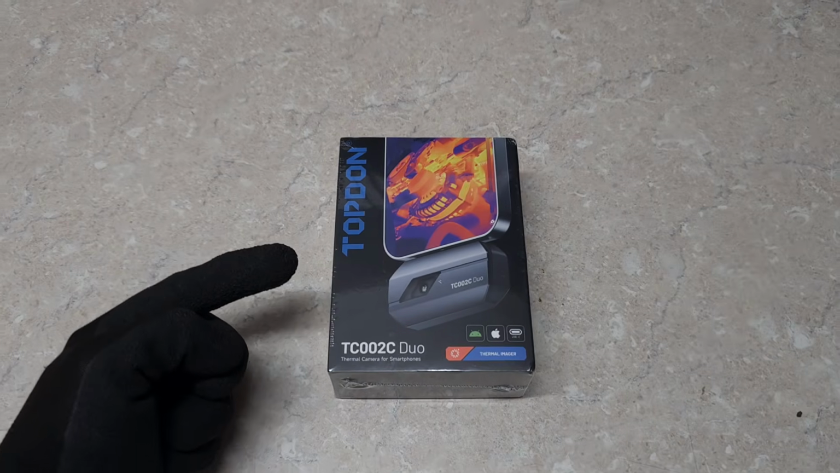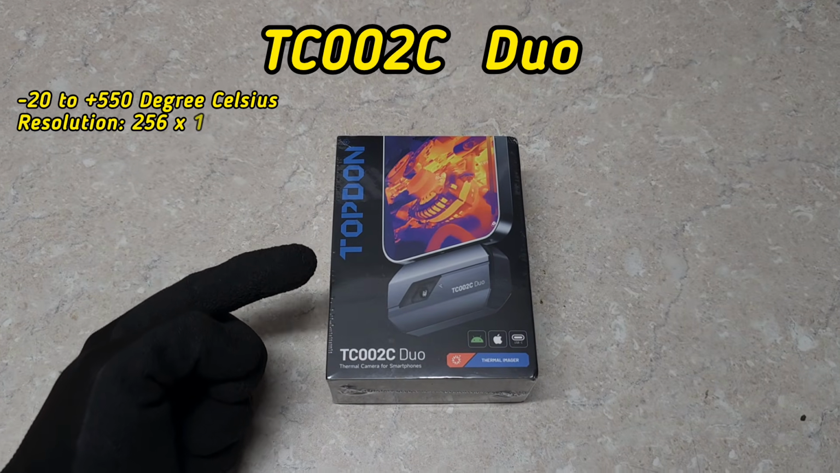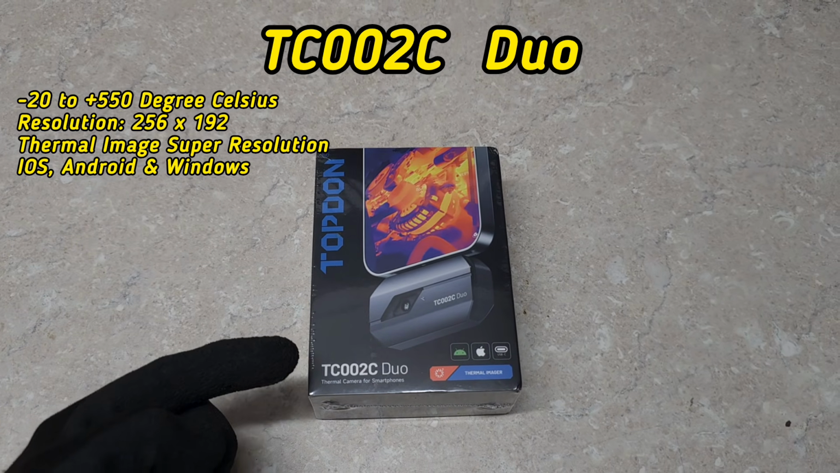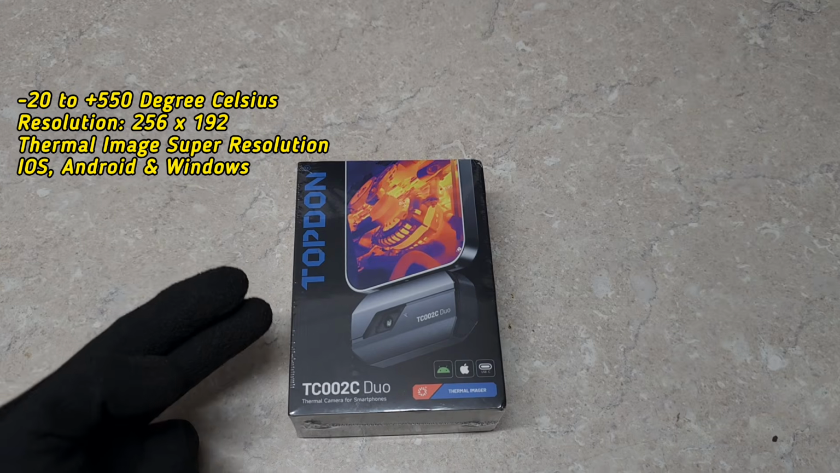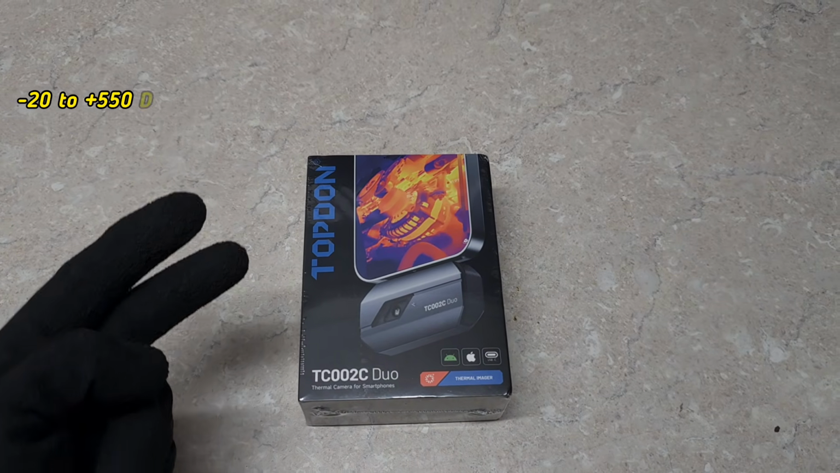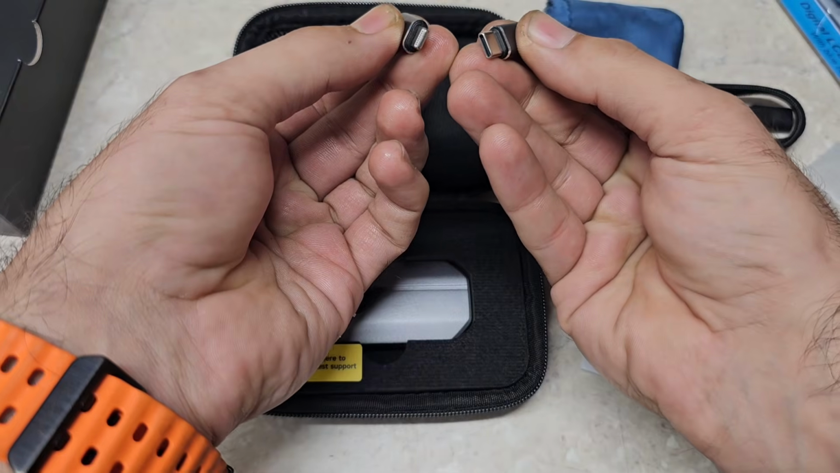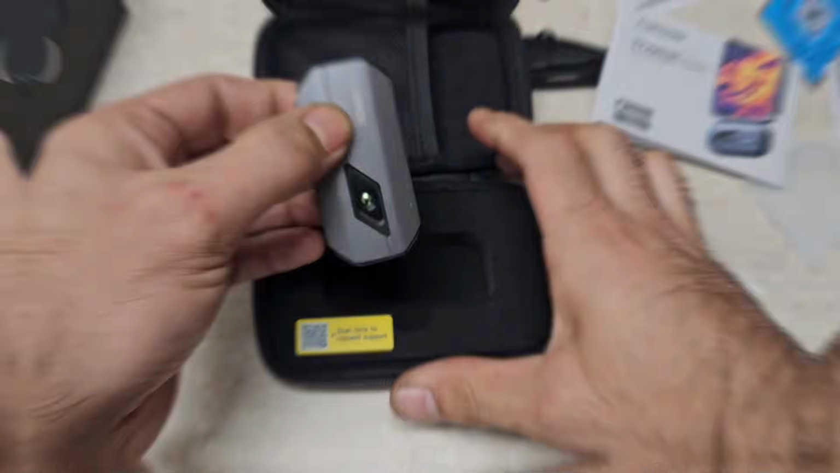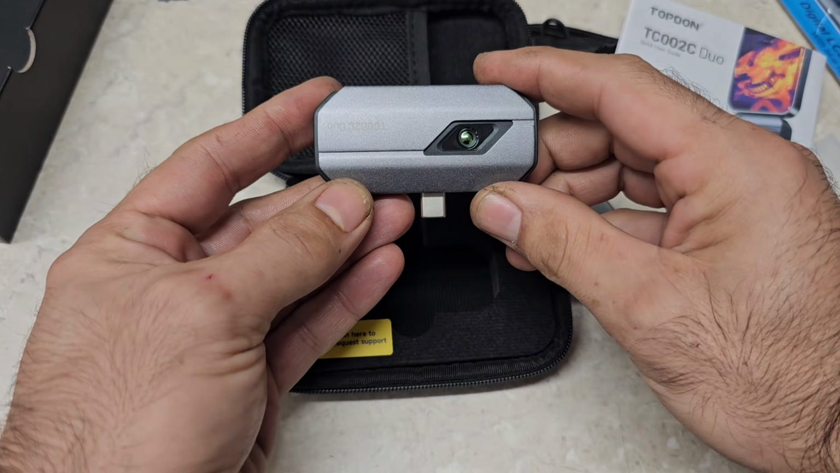The first tool that we are going to test today to see if we can detect the issue is by Topdon, and it's a thermal imager, the TC002C Duo. It supports both Android and iOS phones, and it's pretty much a dongle you attach to the USB-C of your phone. Different adapters, microfiber, a cable, the manual of course, and this is what we're going to attach to our phone.